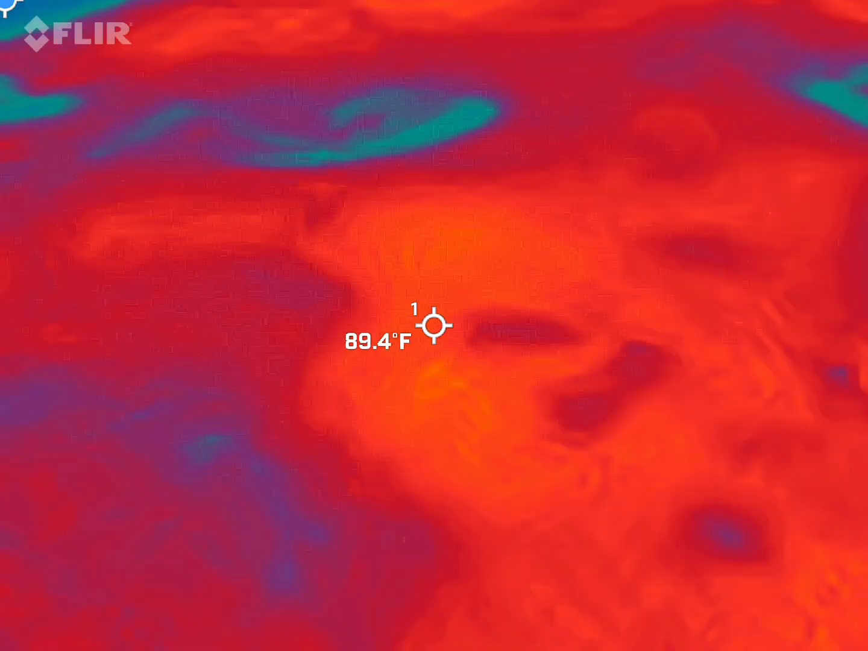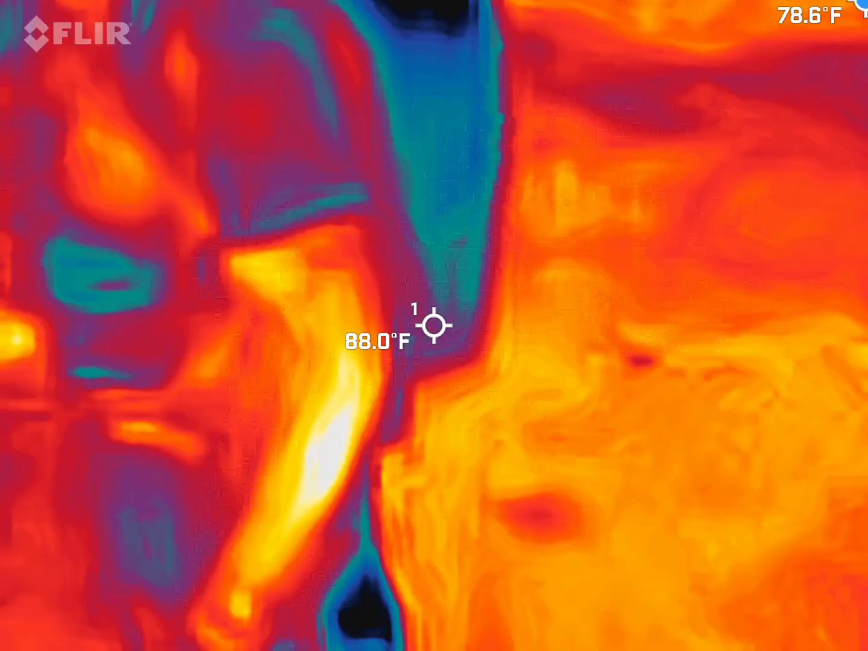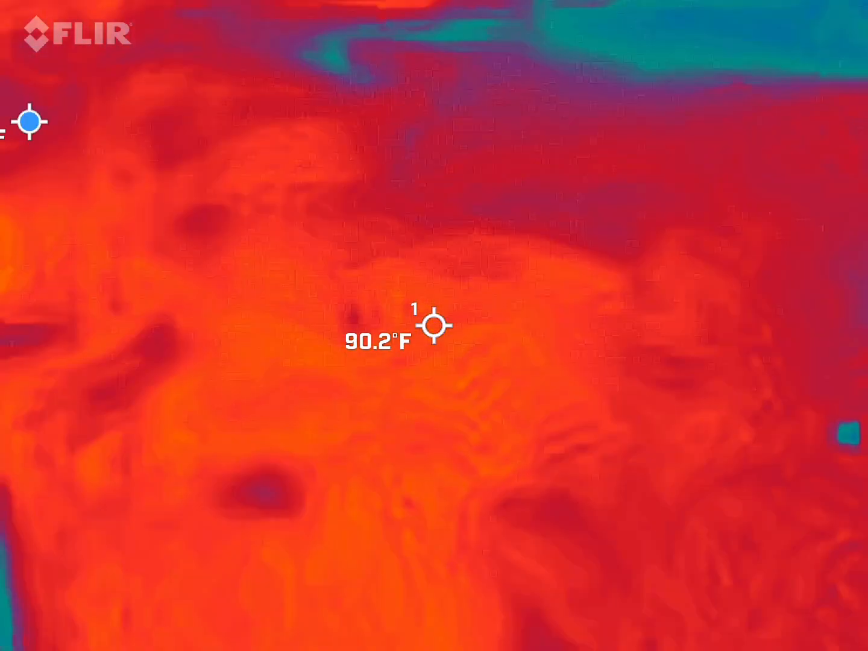Yeah, this thing has been almost flat zeros this whole time we've been standing here. Those don't ever stand still. Just kind of hoping if she would have come over, she would have had something right away.